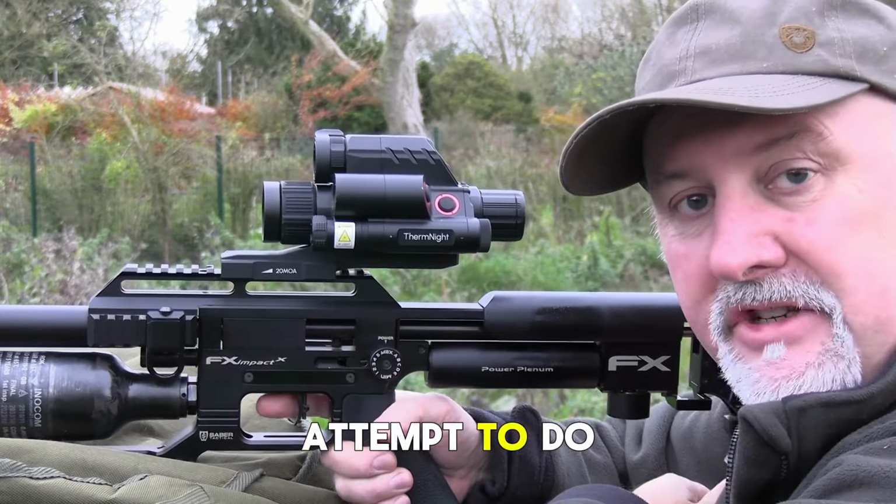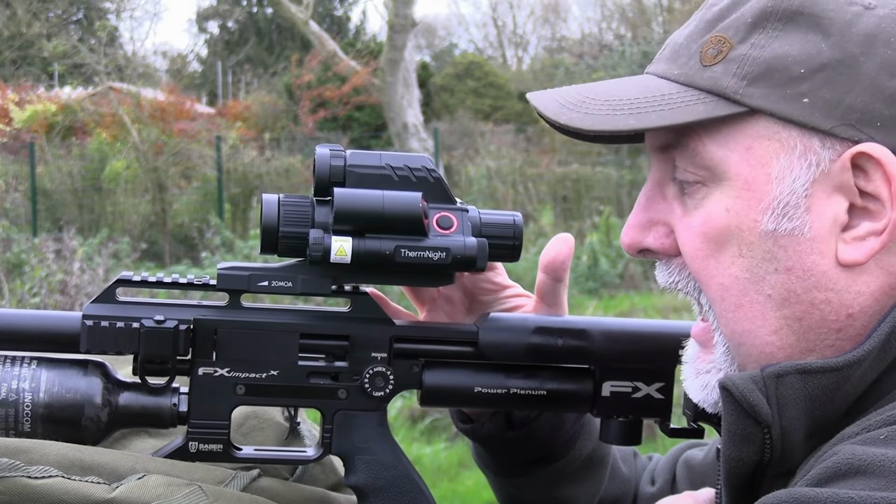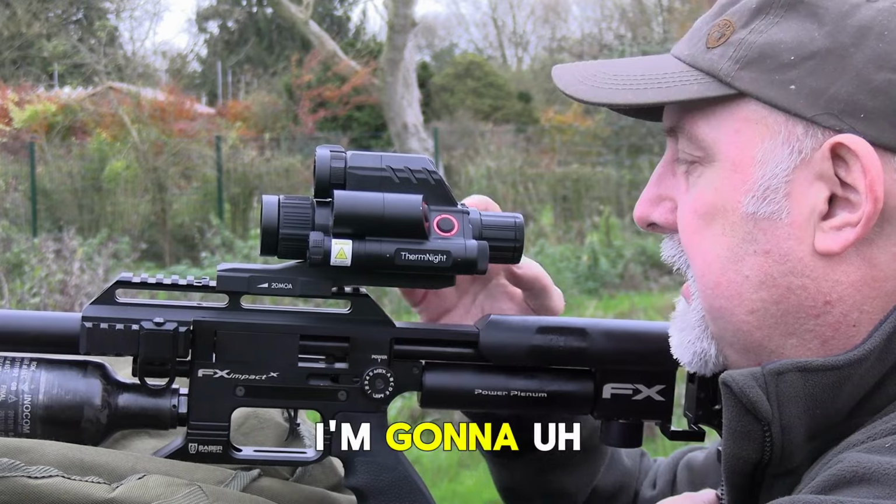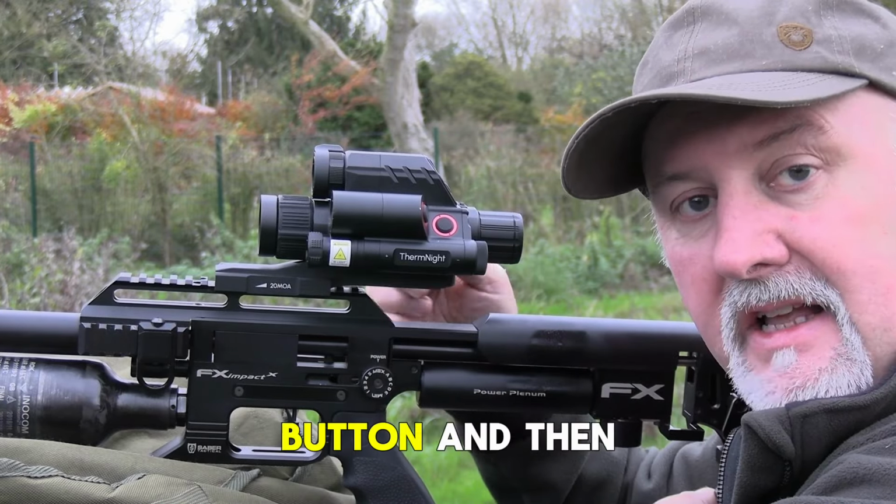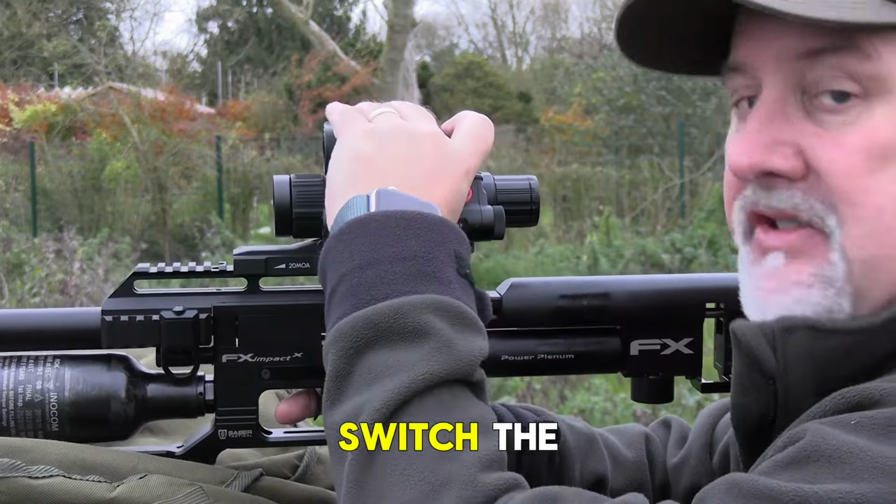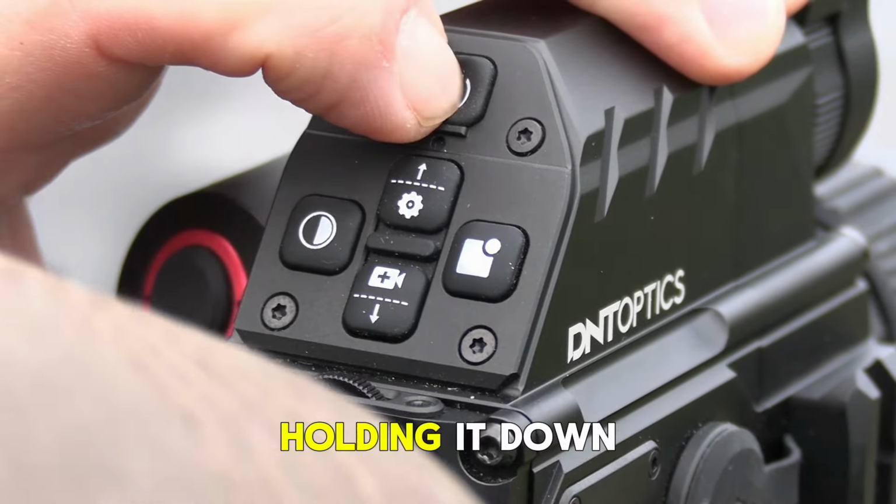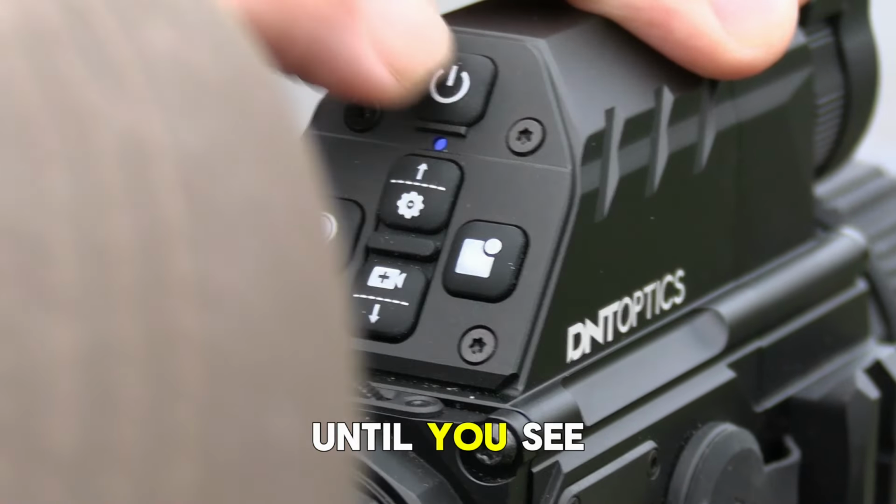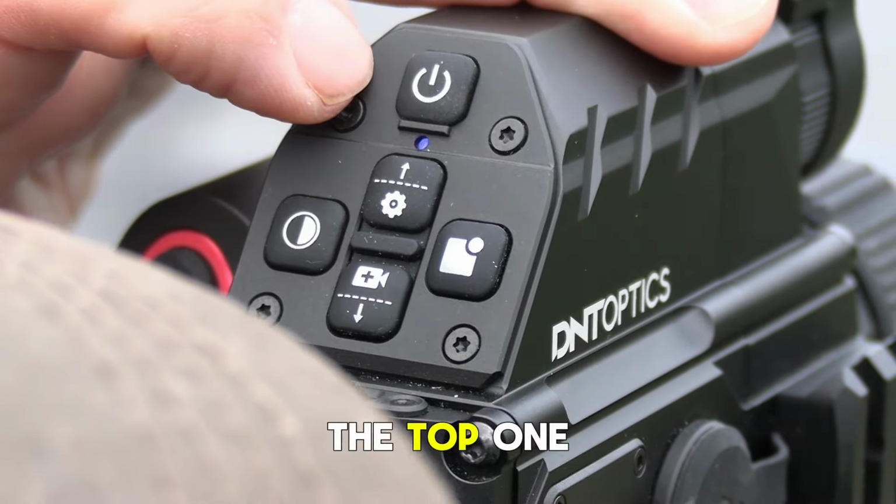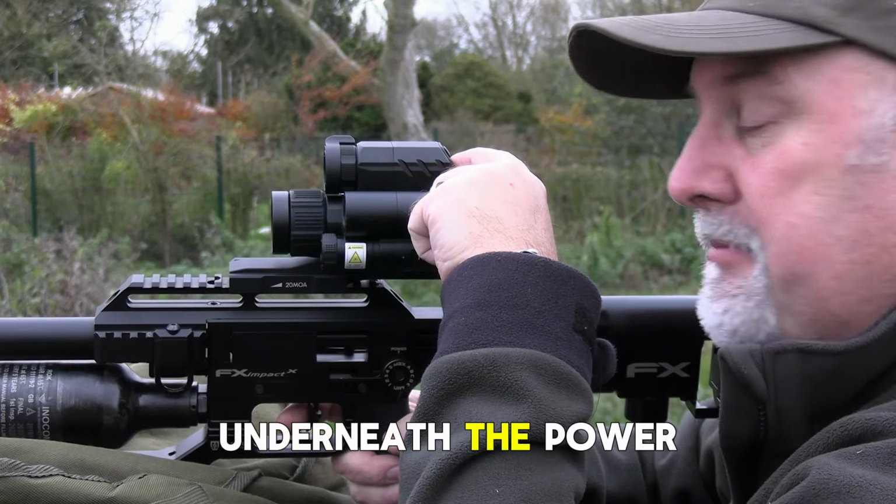Right, what I'm going to attempt to do now is show you some of the features, functions and sub-menus through the actual scope. So I'm going to hit the record button, and then hopefully you'll see everything that I'm seeing. The first thing to do, obviously, is to switch the ThermNight on, and that's achieved by pressing the top button here and holding it down until you see action through the scope, and you see the blue light come on underneath the power button.